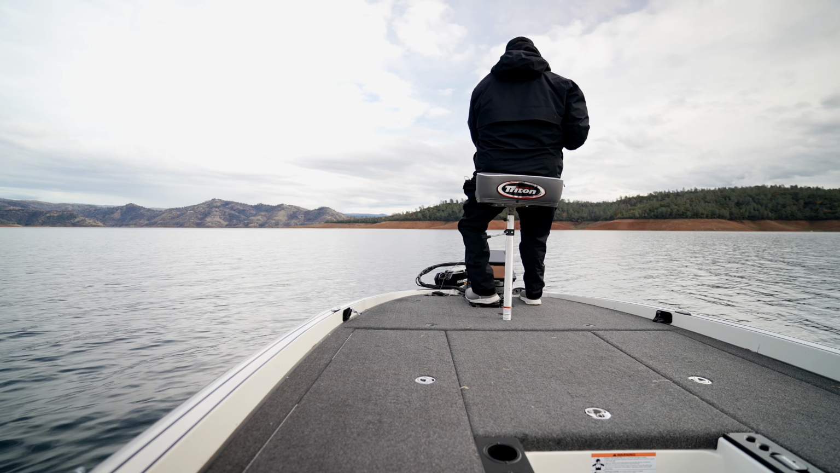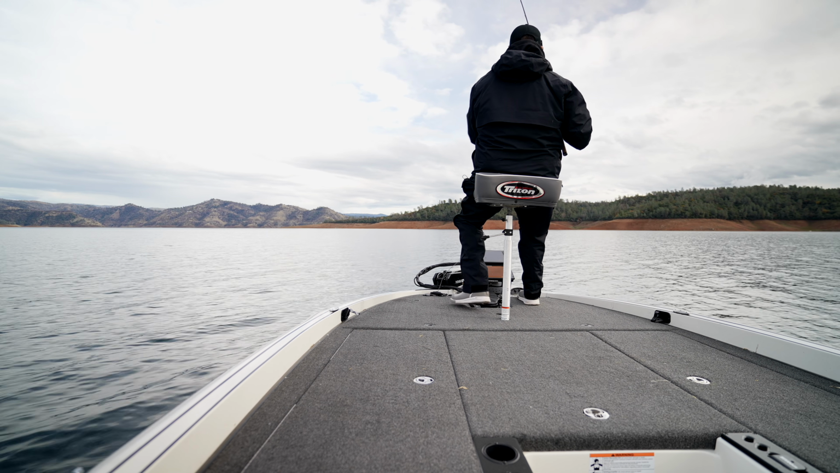Dobbins Champion Extreme's a great rod to use as a fish hawk. Nah, I'm just playing. A little Dobbins plug right there.